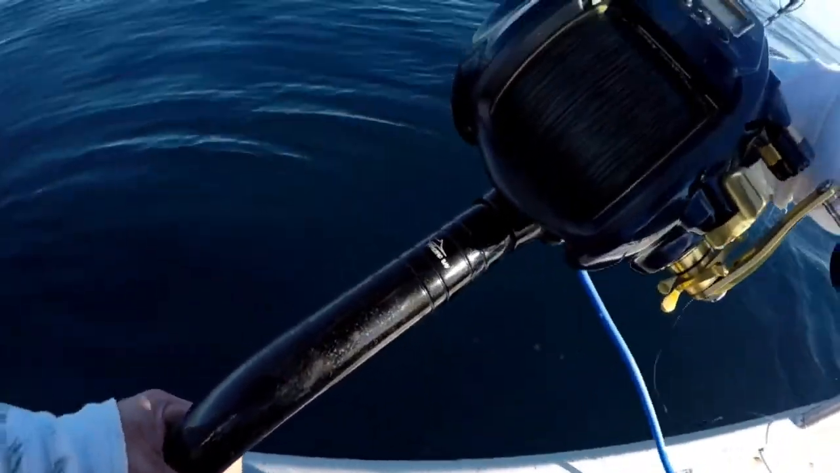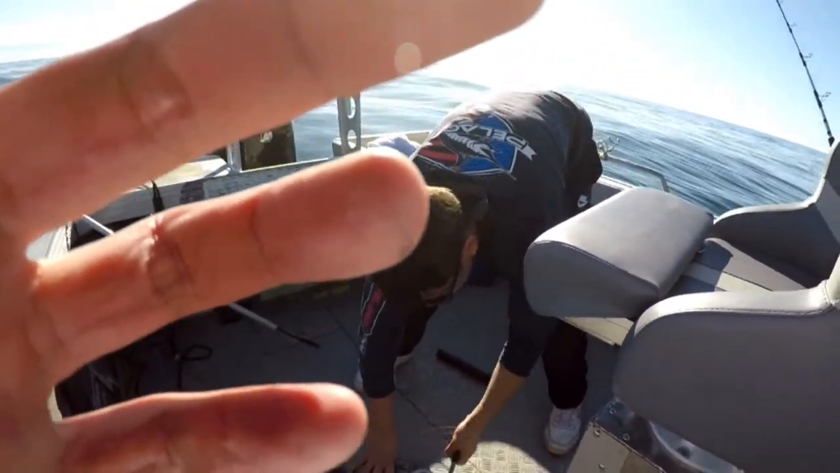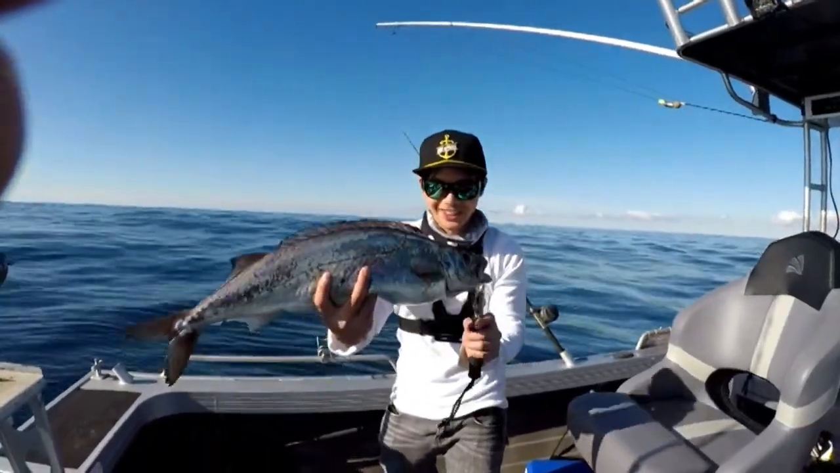Nice, just got a gemmy. Another one right here. This is my first. Never caught one of these guys before. Big eyes, dangerous teeth by the looks of things. My first experience with them. Yeah, here we go. My first gemfish.